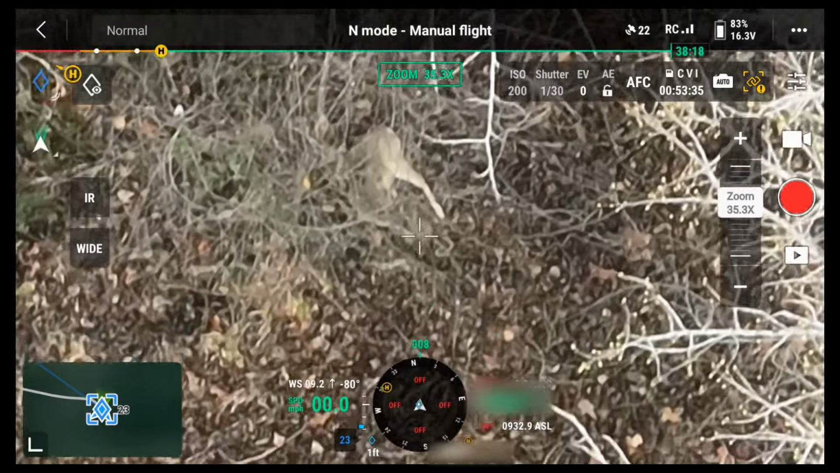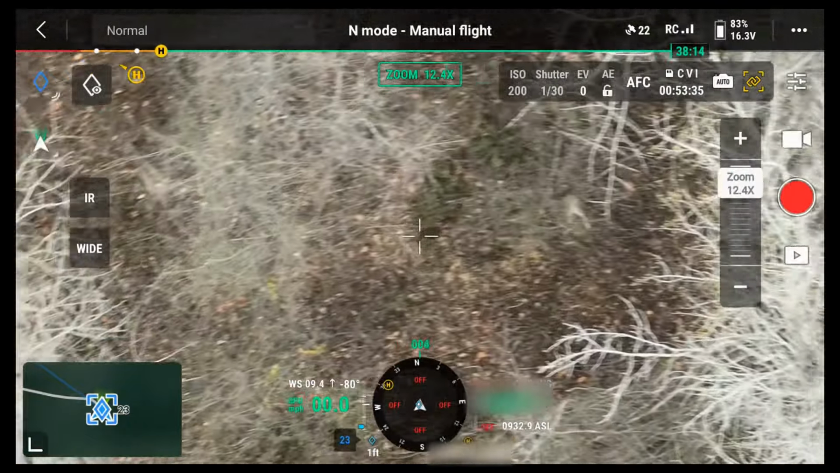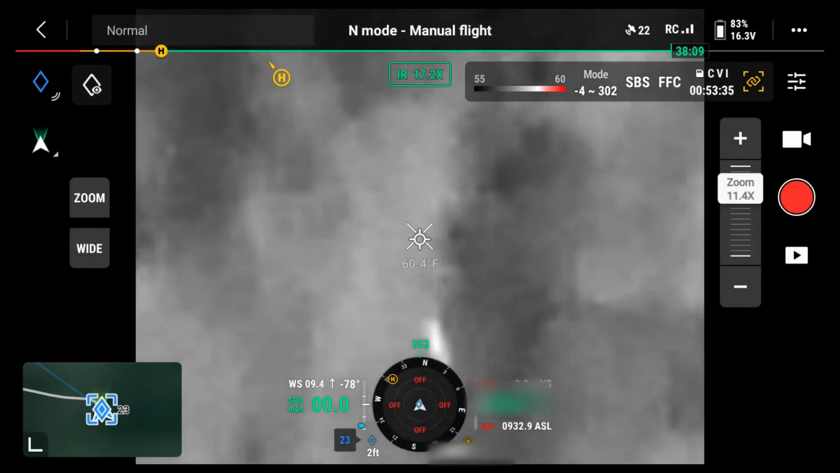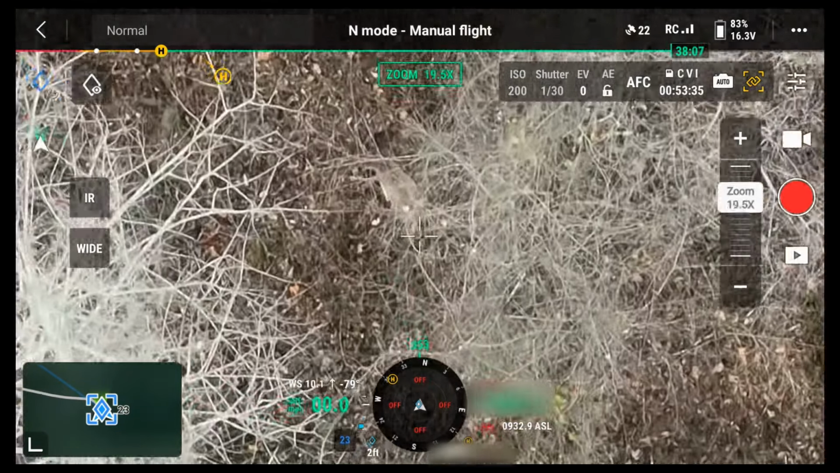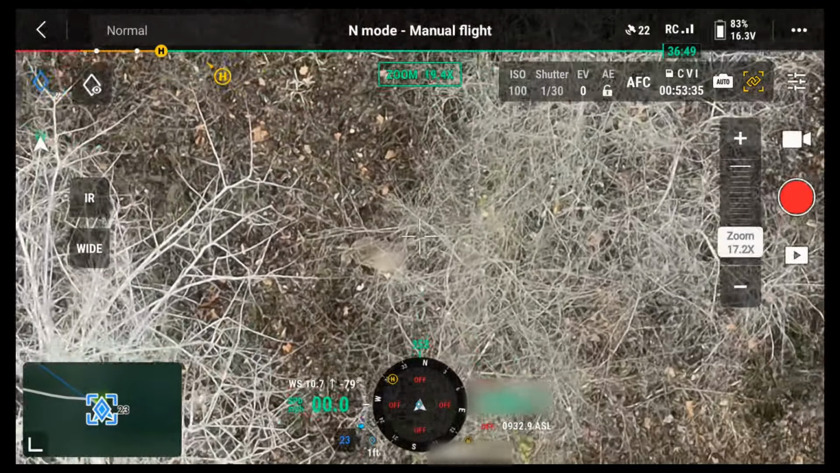Oh, it's a bedded doe right here. Okay. Bend down again there. Okay.